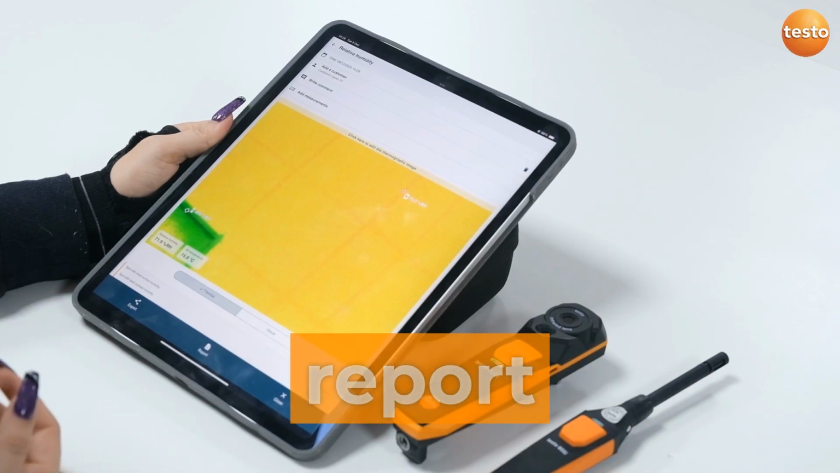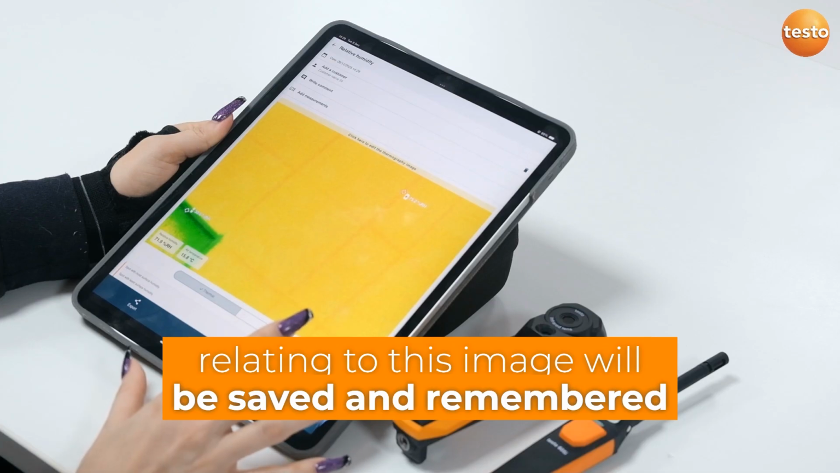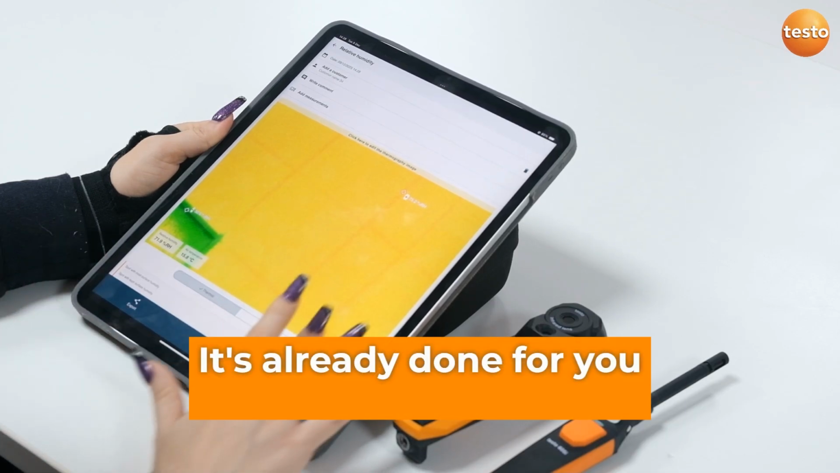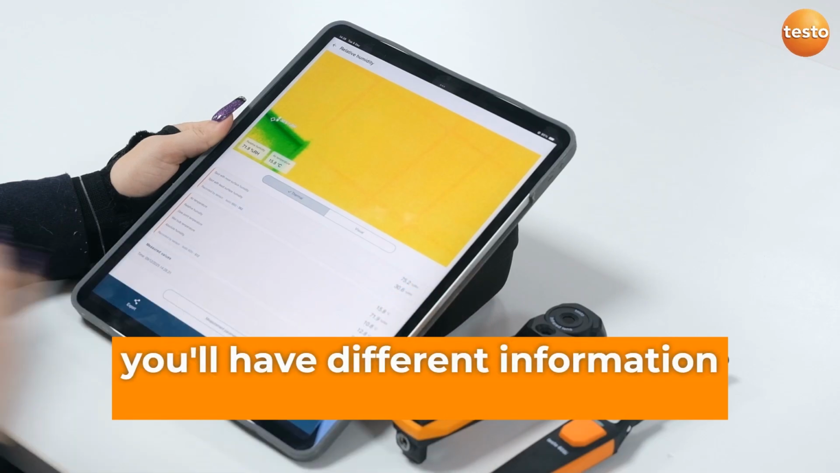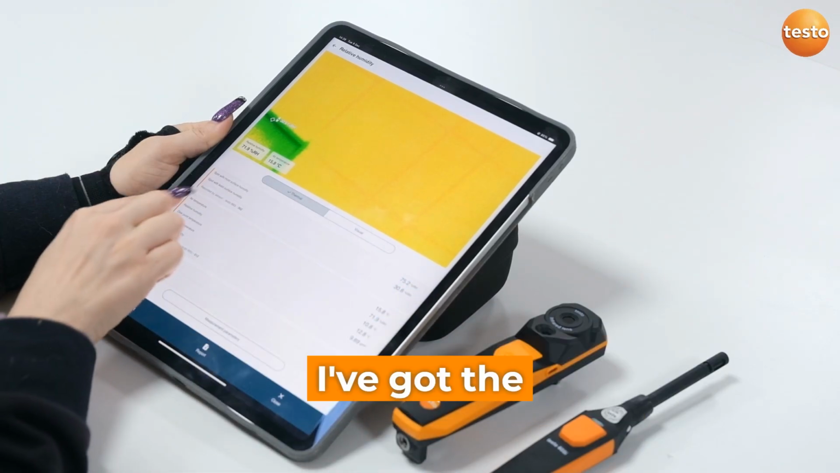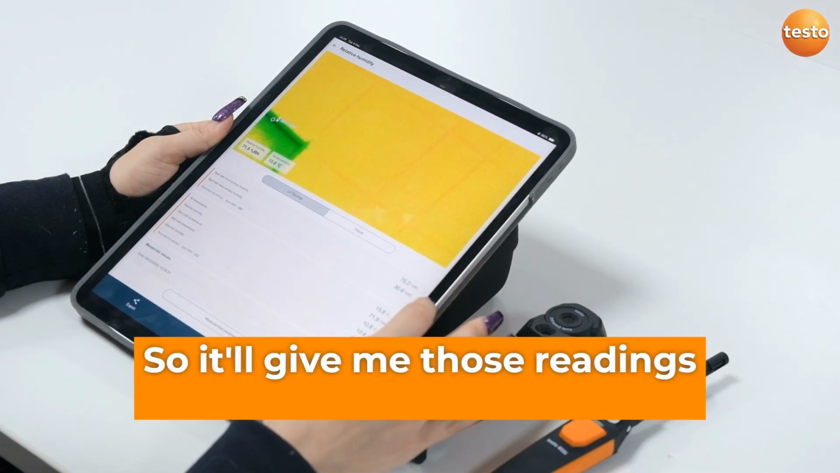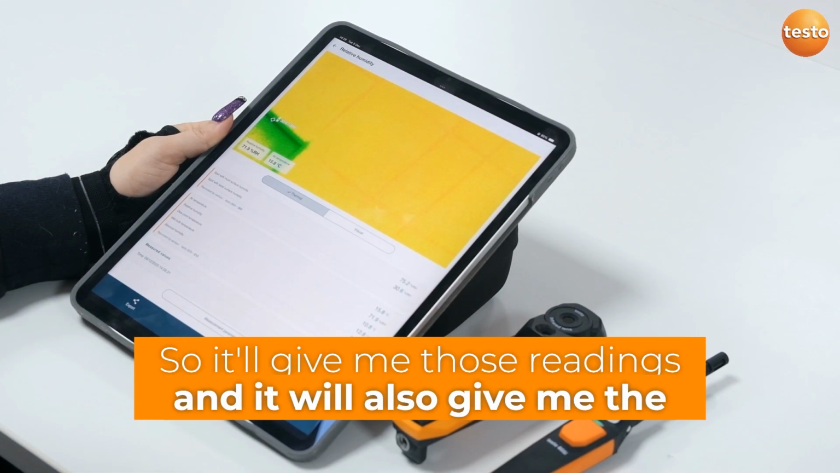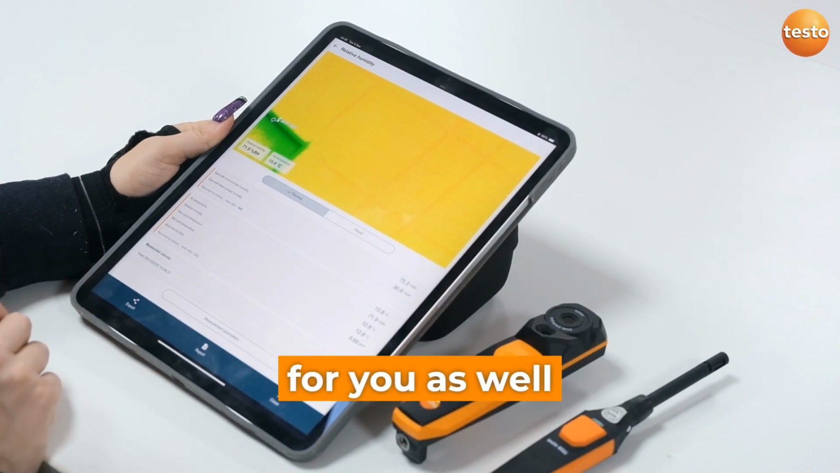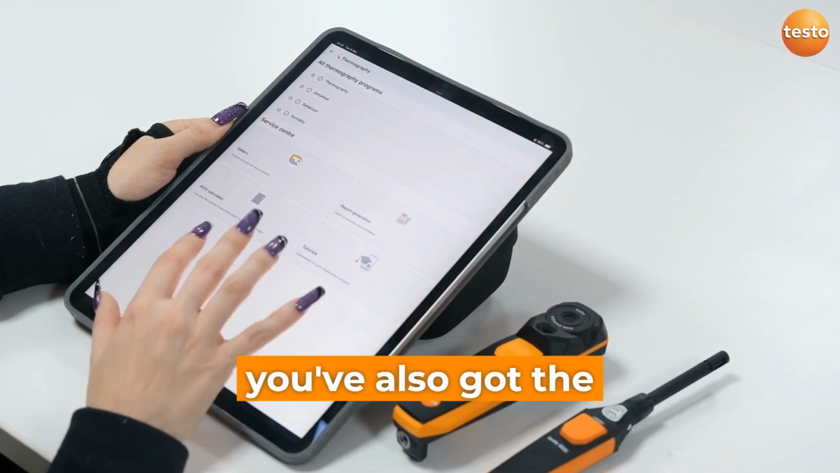This means when you do a report later on, anything that you've written relating to this image will be saved and remembered. You don't have to enter this on the actual report itself, it's already done for you. And then as well, you'll have different information about the probe there. In this case I've got the spot with the most surface humidity and the least, so it'll give me those readings, and it'll also give me the temperature of the atmosphere, and it'll also be time and date stamped for you as well.